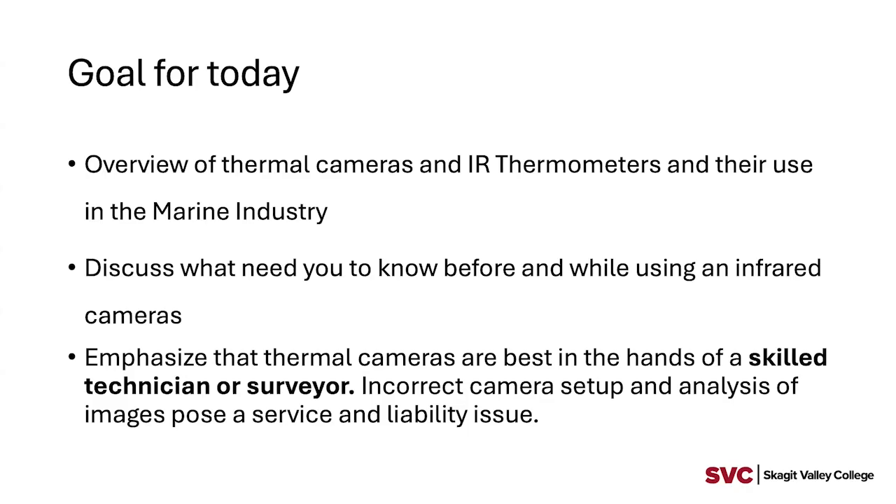All right. So again, this is a high-level look at thermal cameras and their use in the industry. It should not be mistaken for the kind of certifications that many people have undergone in the use of this kind of technology. But today we're going to look at just high-level thermal cameras.